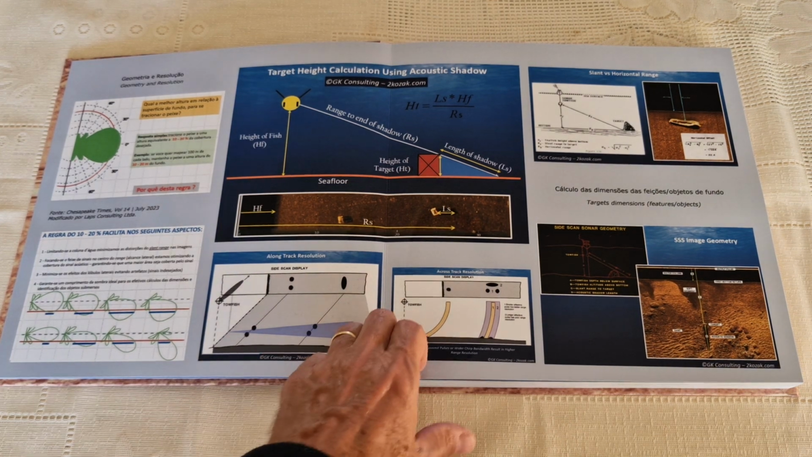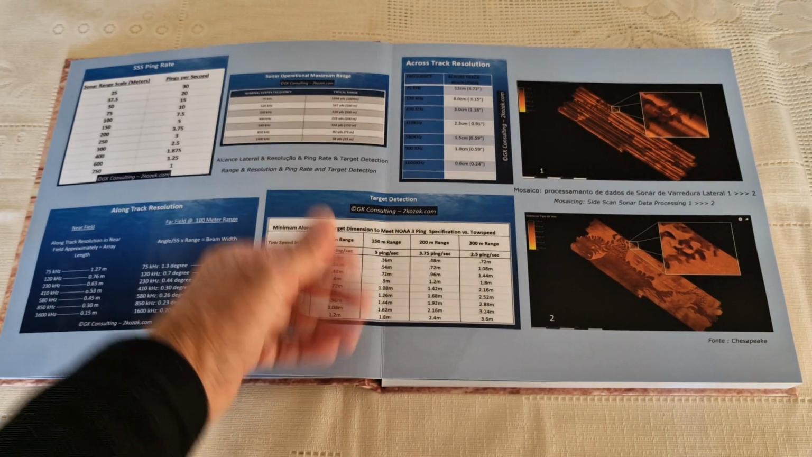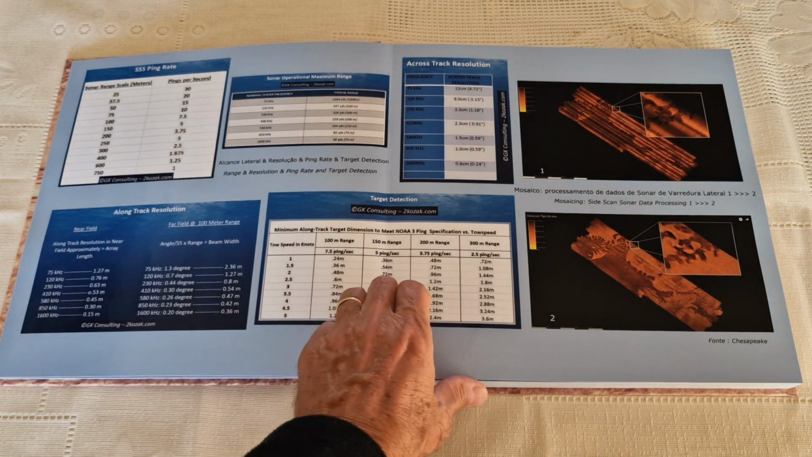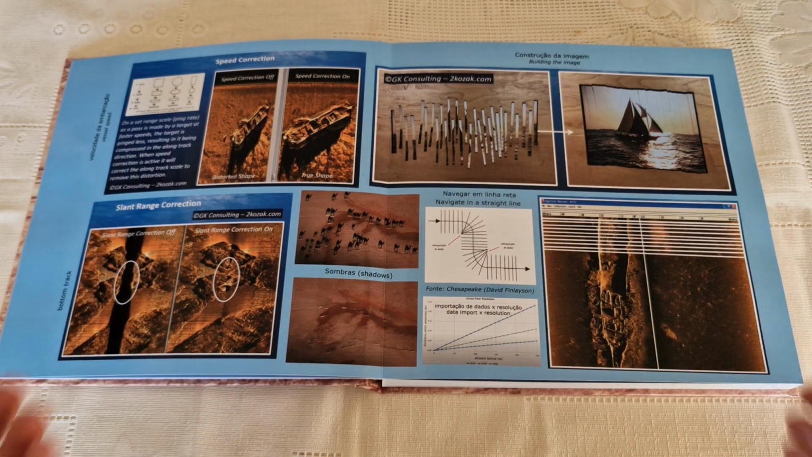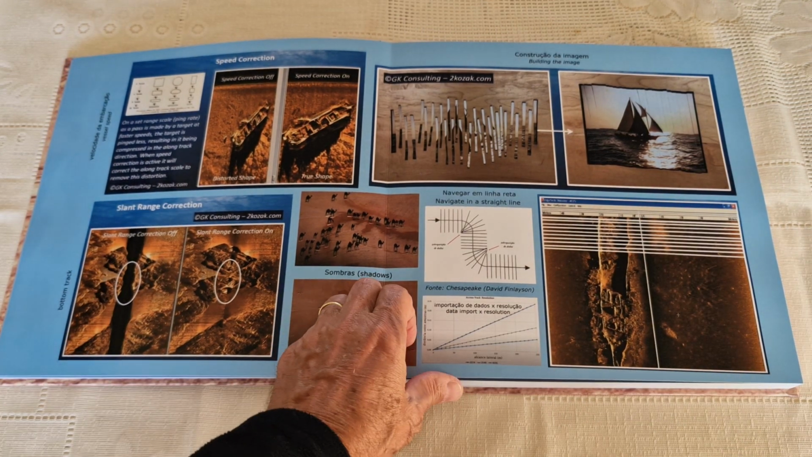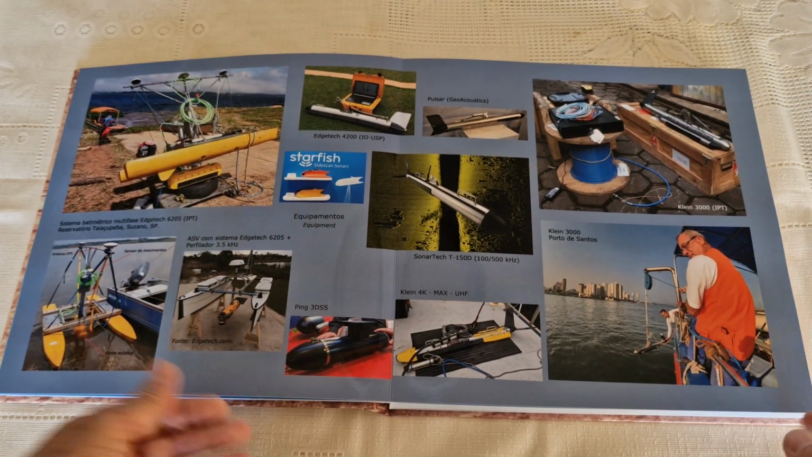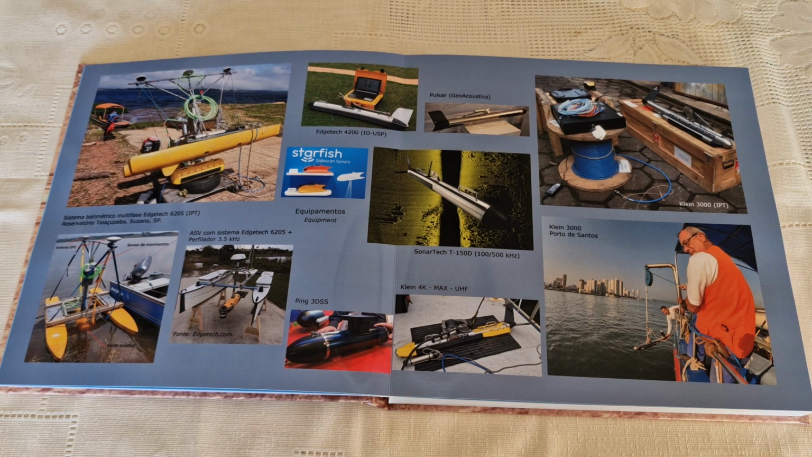So on the first pages I'm talking about basic principles, drawings, mosaics, and resolution like that. I imported this table mainly from Gary Kozak. You see here how the mosaic is built. These are the first 3 or 4 pages, and on one page I just show some equipment. I have been working basically with Klein systems.